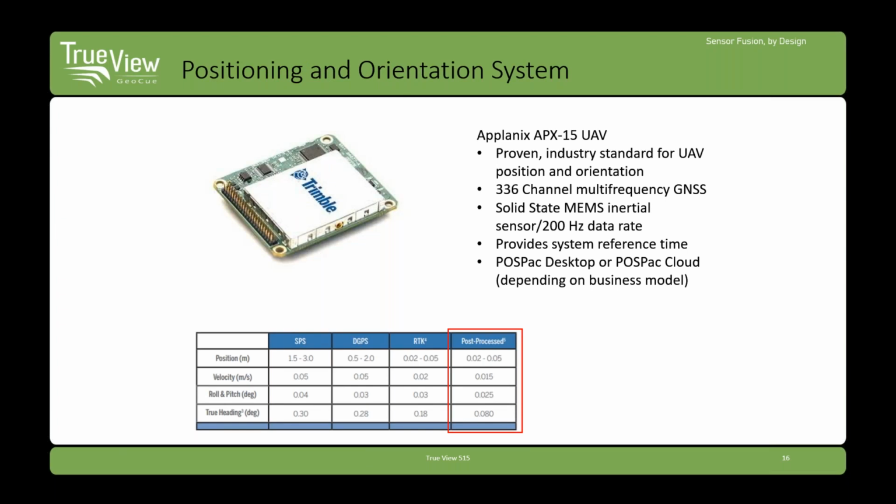And of course, we continue to use the Applanix series of position and orientation system. This market is becoming more crowded. There are a lot of options. But we have a solid track record with the Trimble equipment. It just works, and it does a fantastic job of positioning as well as determination of orientation. So we're very happy with these solutions.